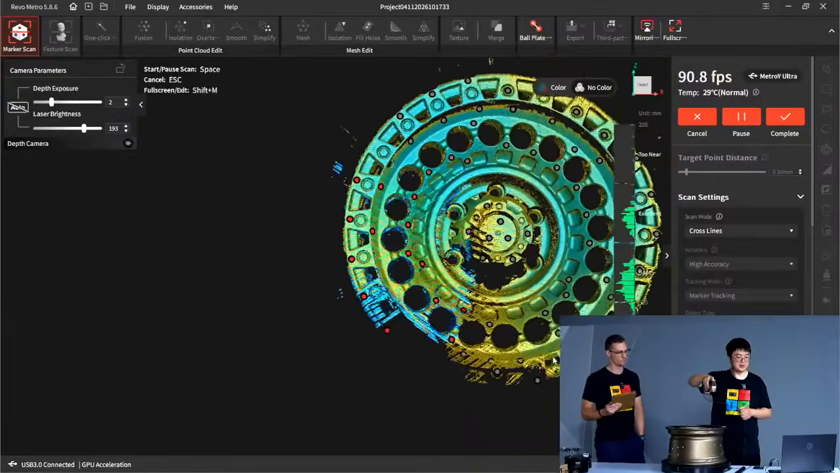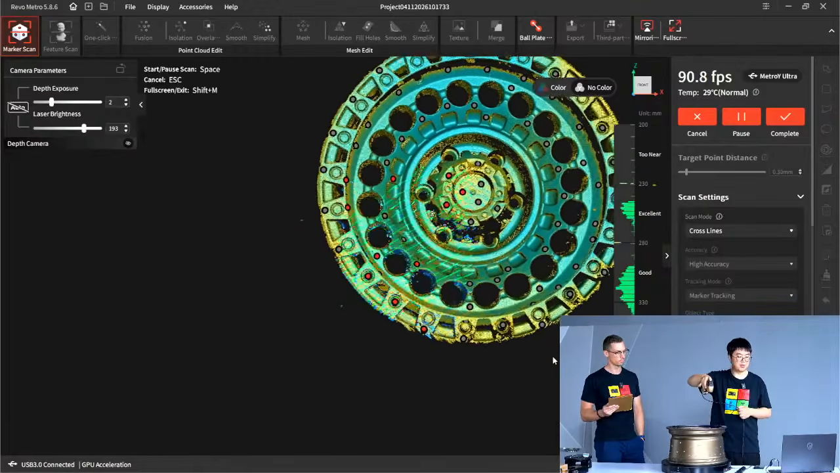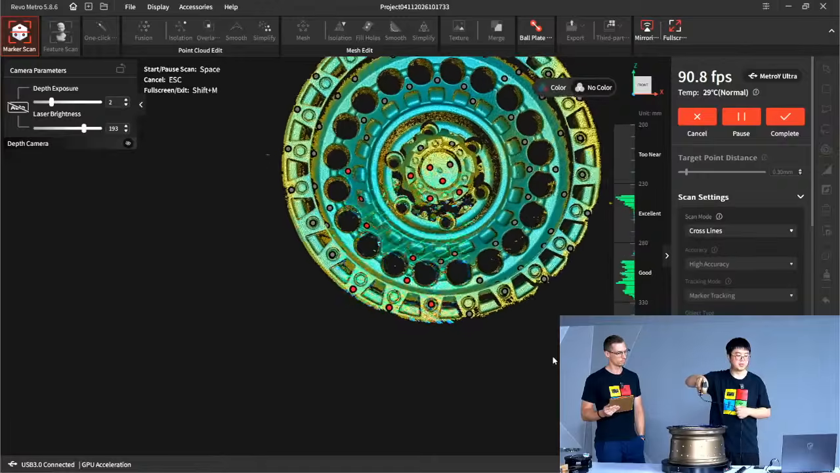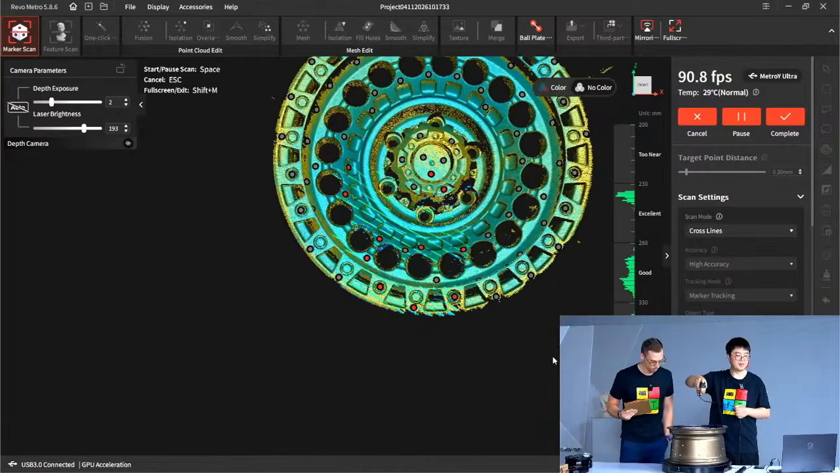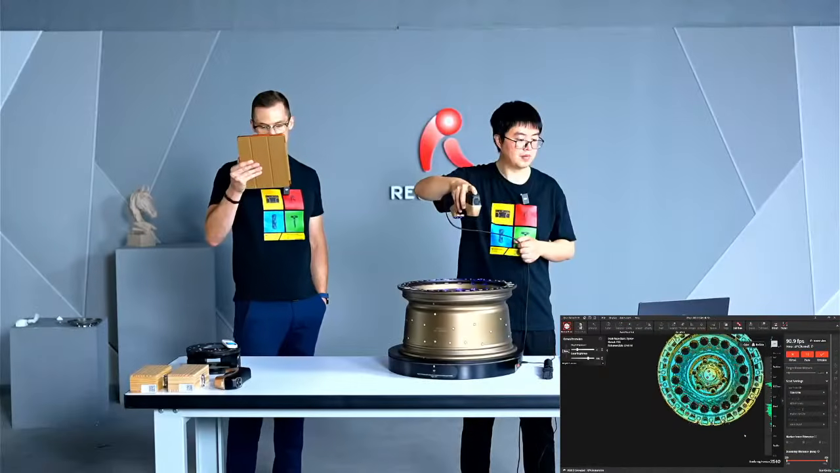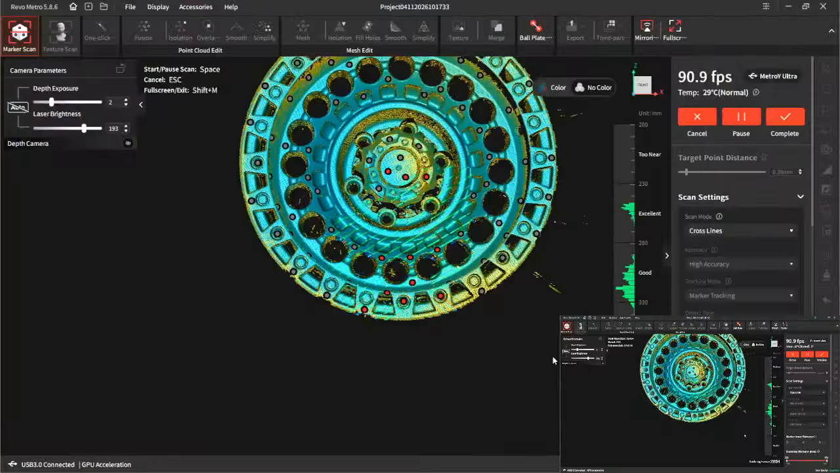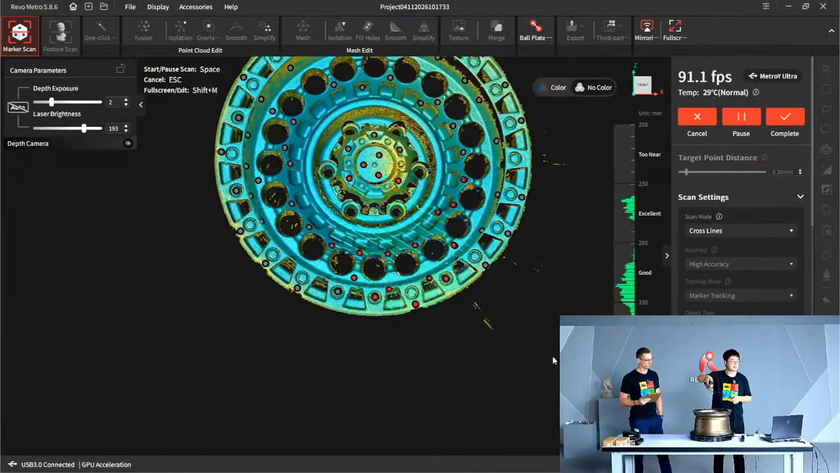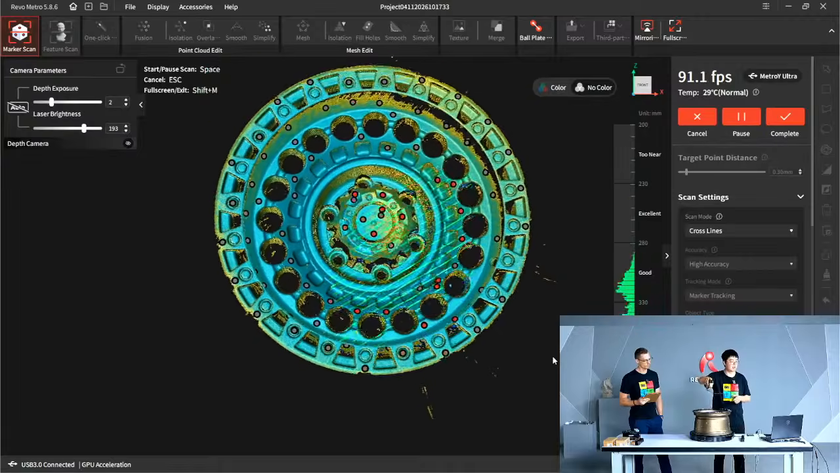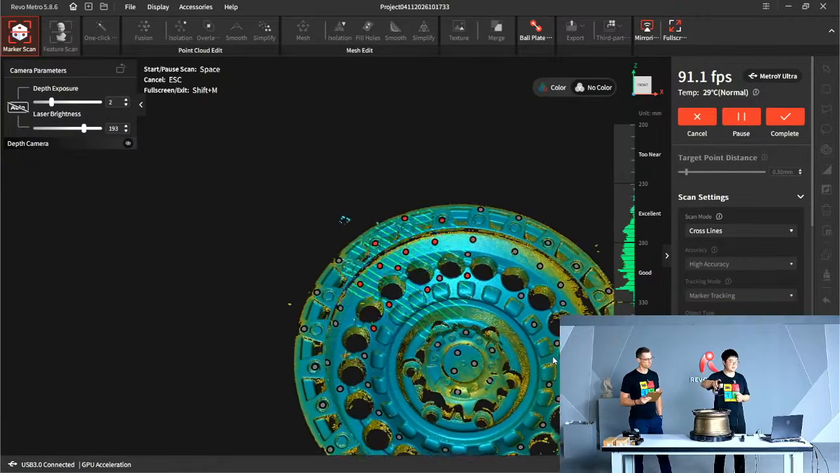Lots of holes on this rim. I'm pretty confident because these holes are not very small. They're all pretty big, wide holes. And to save time, we're not going to scan the featureless side. There's no fun in that. We're just going to focus on the top area where all the details are.